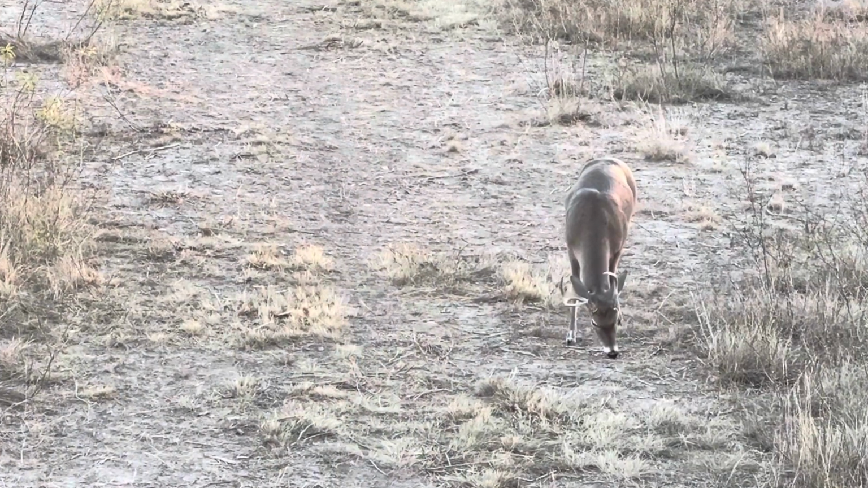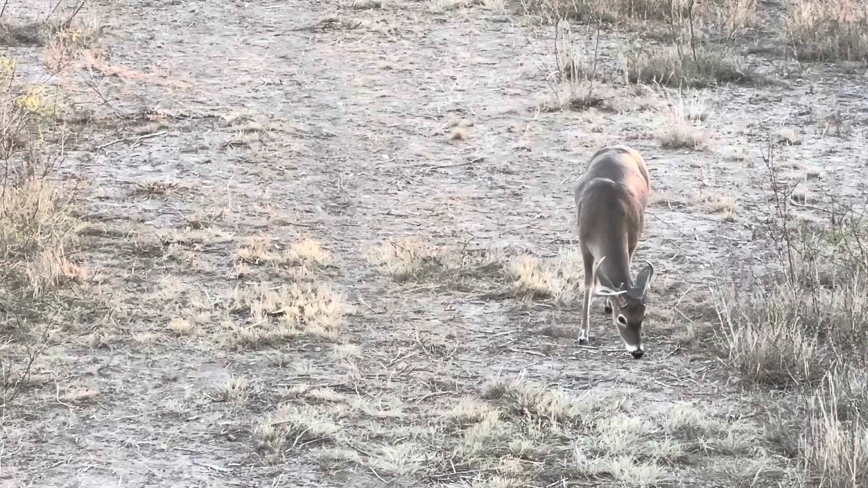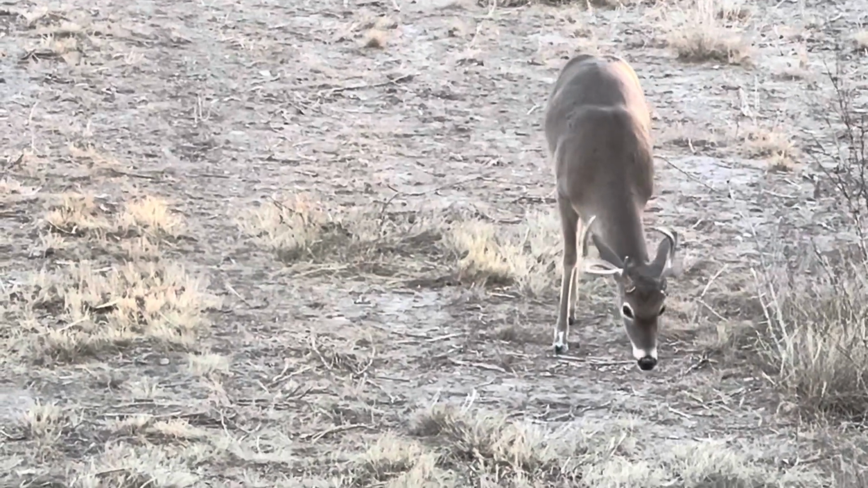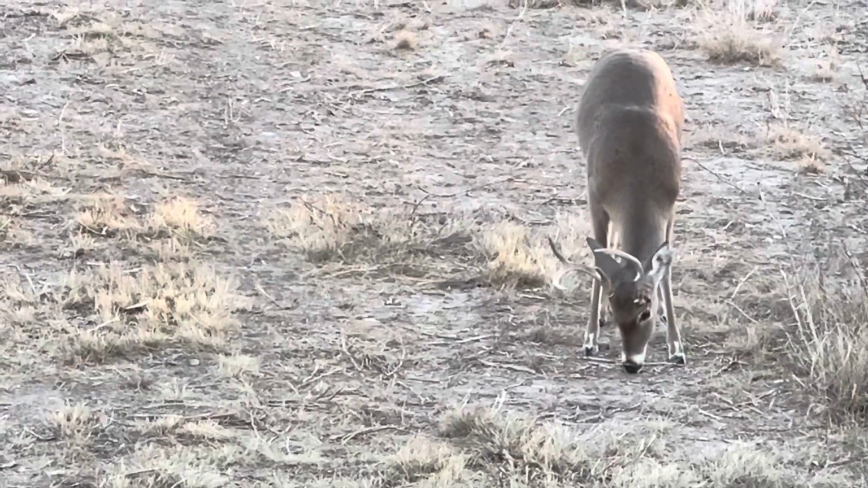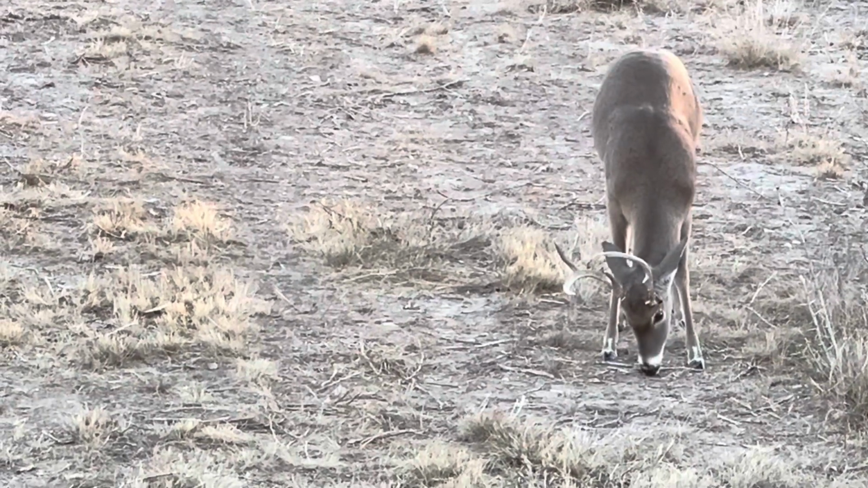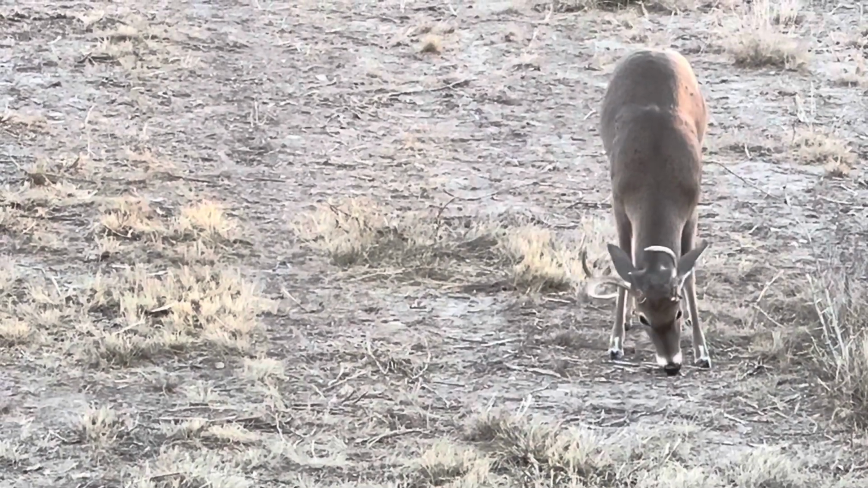Okay, so in the next part of the video, I'm sitting right next to my buddy who has a whitetail buck tag, and a cull buck walks in. Beautiful buck, big bodied, just the genetics weren't there. But he was more than happy to take this one.